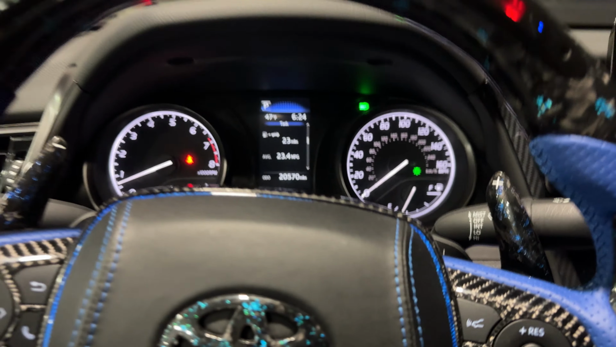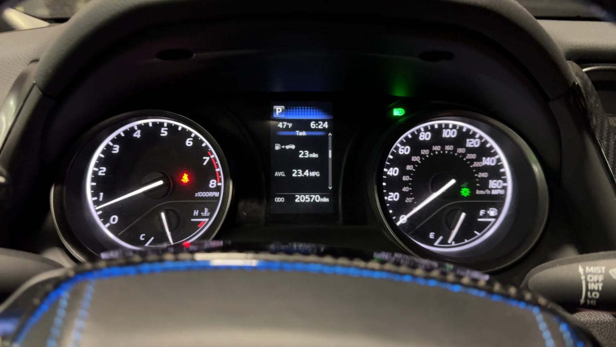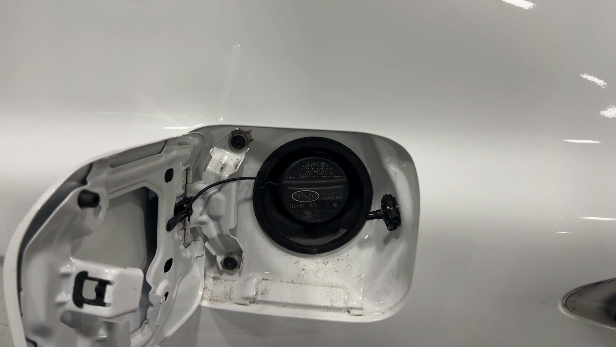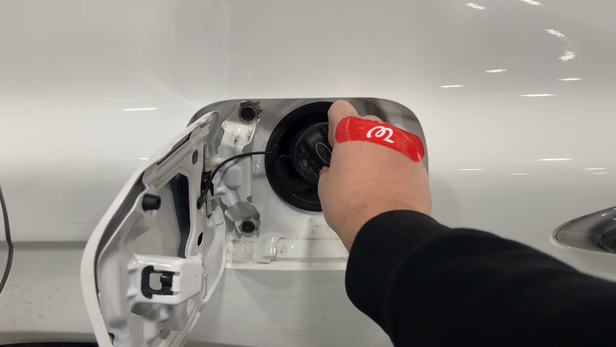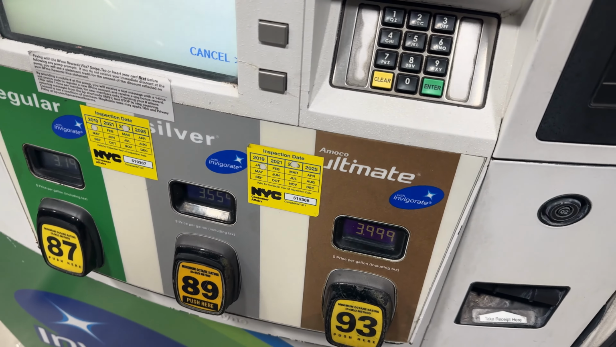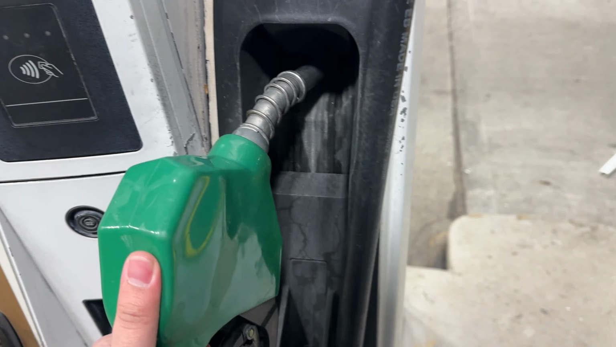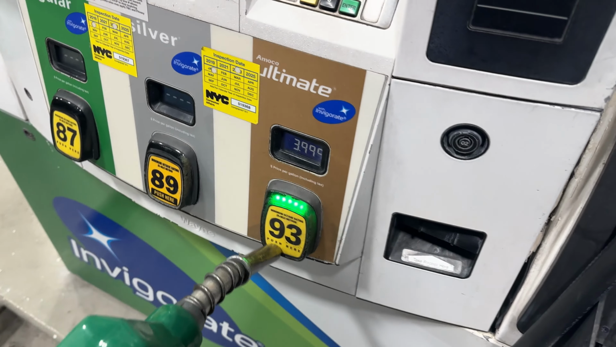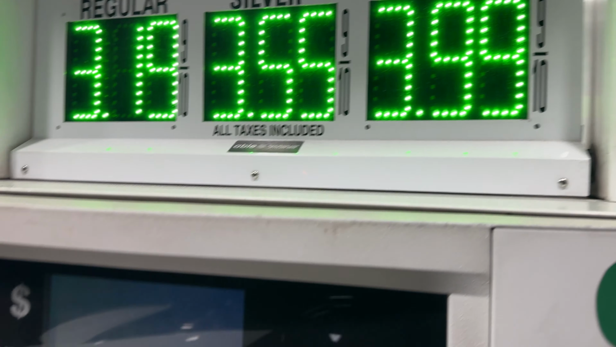All right, so let's open up the gas tank really quick. Let's turn off the car. About 23 miles, literally empty. Let's see how it is. Damn, the lighting is crazy. All right, there we go. Don't mind this little bandit I got on, but all right, so let's insert our card. All right, we got a lot of wind noise, but whatever. Let's get all this excess water out. 93, as you guys can see, $3.99 a gallon.